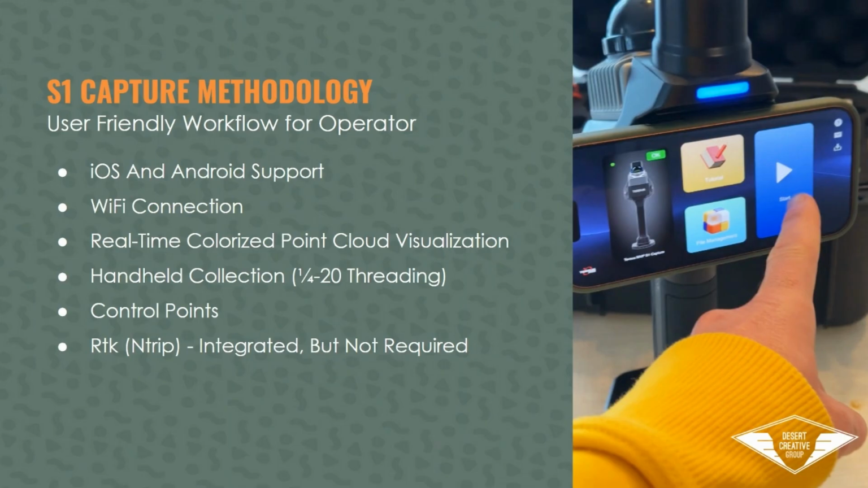And we have the quarter 20 threading, which I'll touch on in a minute and why that's valuable, and the ability to connect to an NTRIP. So if we want to use RTK in an NTRIP environment, we have that support in here as well, and collecting control points.